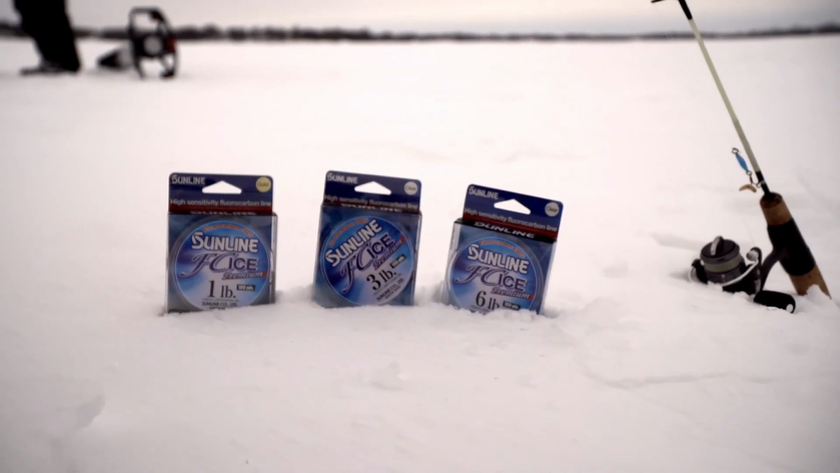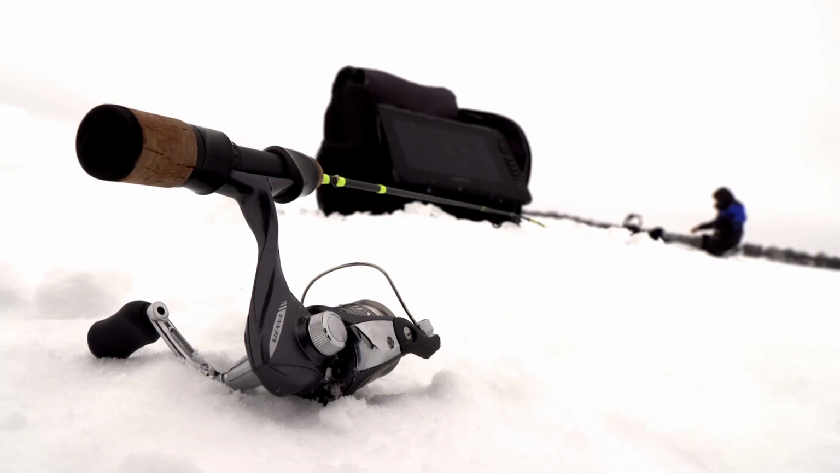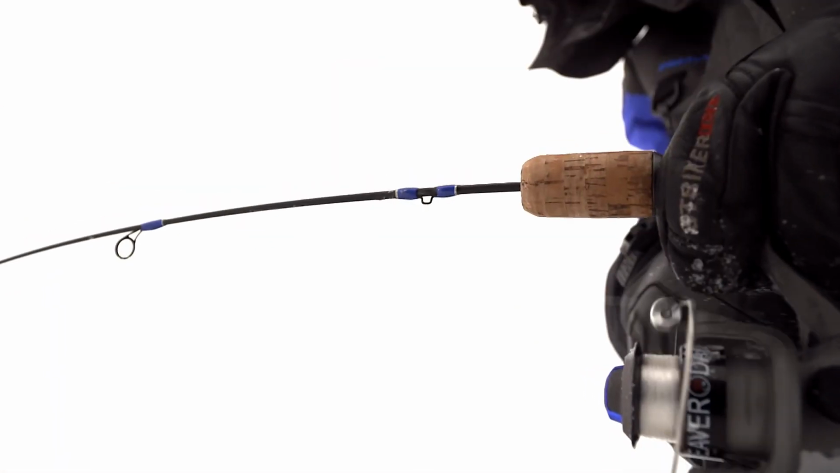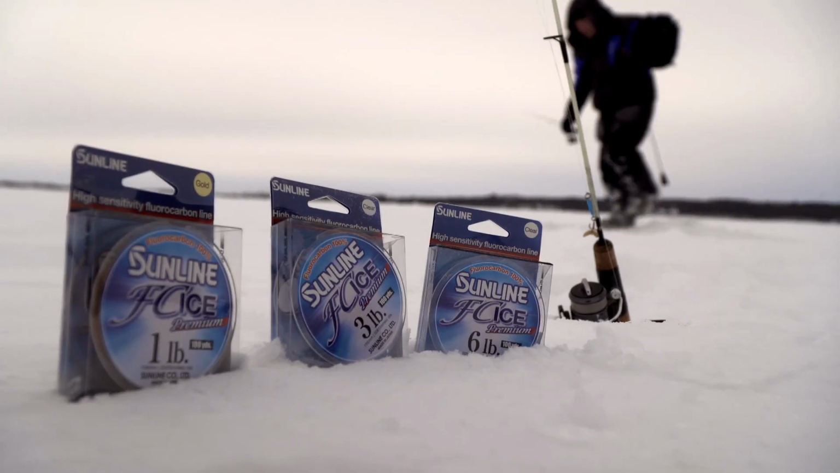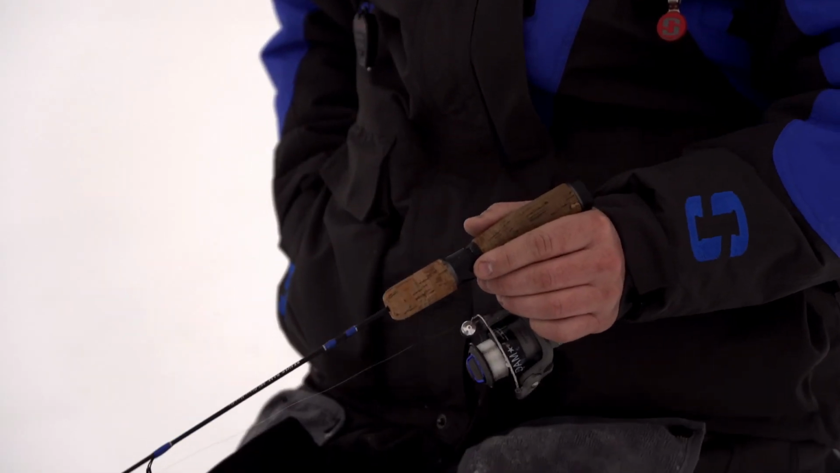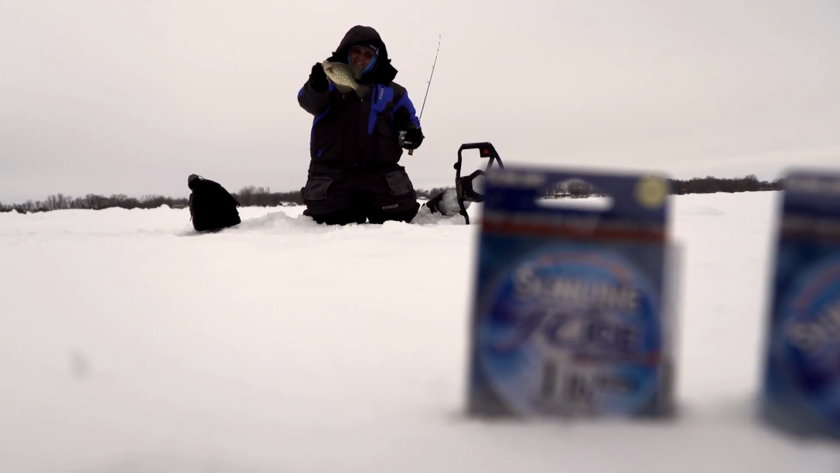So we're fishing this Sunline ice line, and it's a fluorocarbon, which is kind of nice because it's a little bit more abrasion resistant here on the ice, and it doesn't freeze up, which is nice. And on these crappies, I'm fishing a 6 pound. I think Josh is fishing a 3 pound, but it gives you just a little bit more stretch with the mono, but the fluoro is nice and sturdy, so you can still set the hook into these fish pretty good even in that 30 feet of water.